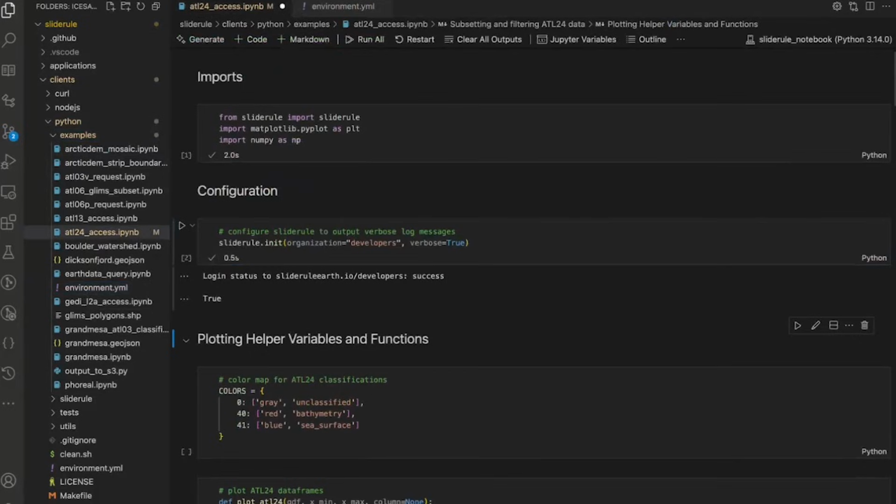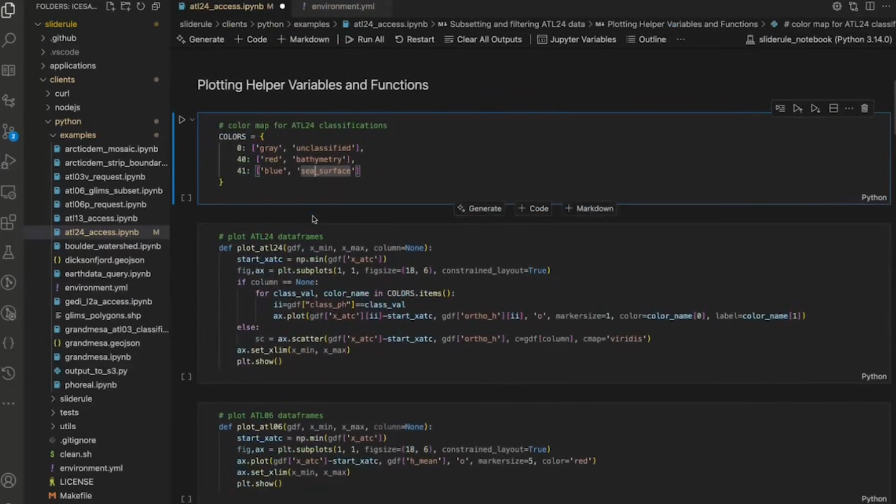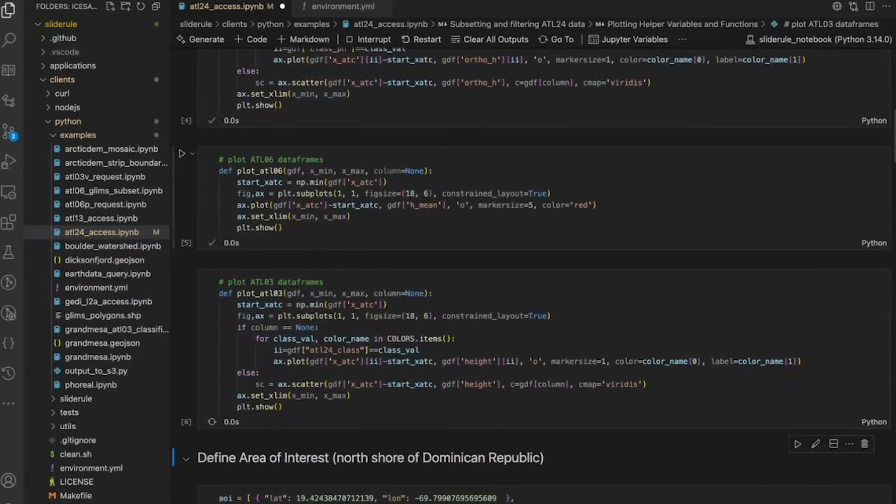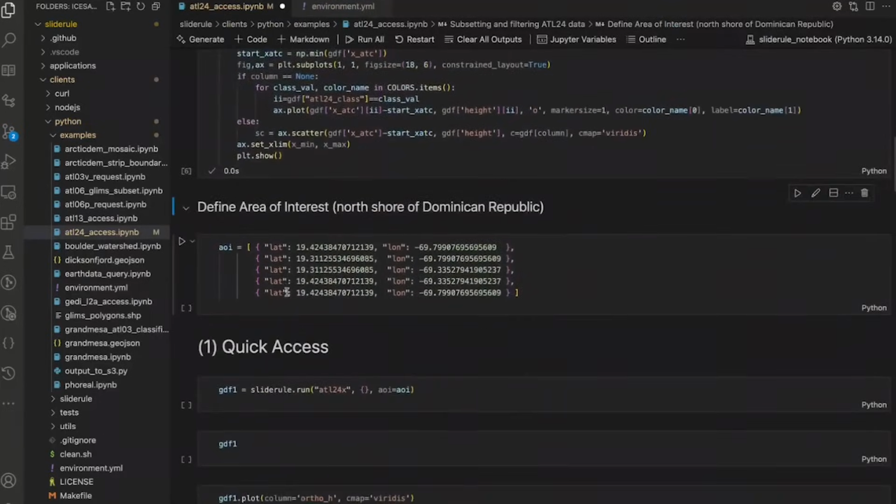You will find one difference here. I'm running against a private developers cluster just so I don't pound the public cluster. This organizational setting is absent in the version on our repository, and it would go right to the public cluster. Here are some helper functions. I'm not going to talk too much about those, but you'll see them being used. It's really just to plot the data that we get back from the server. So I have functions to plot ATL24, ATL06, and ATL03.